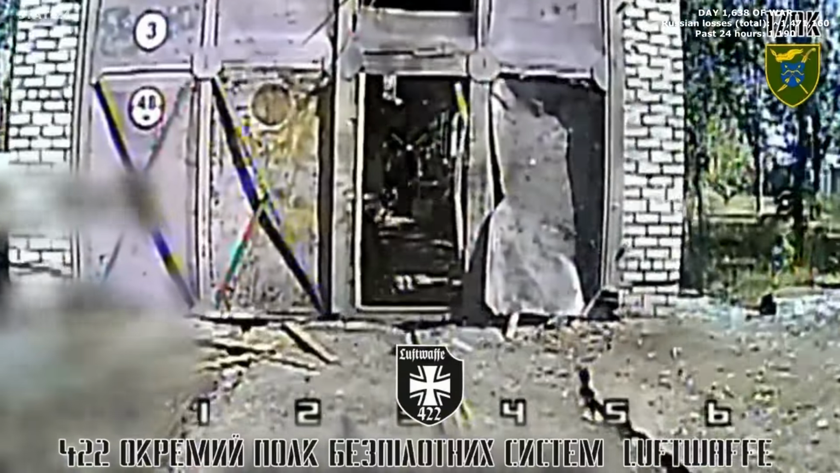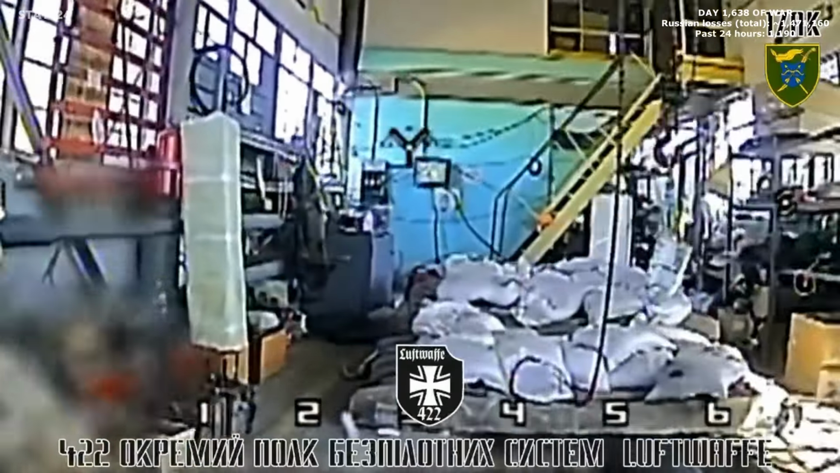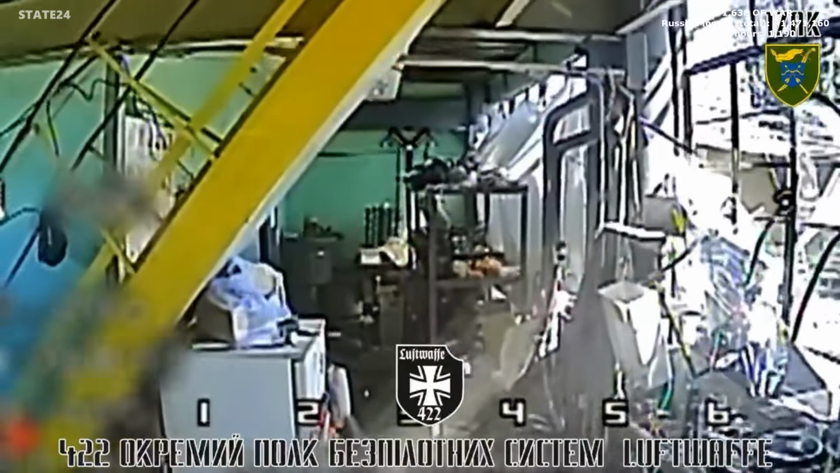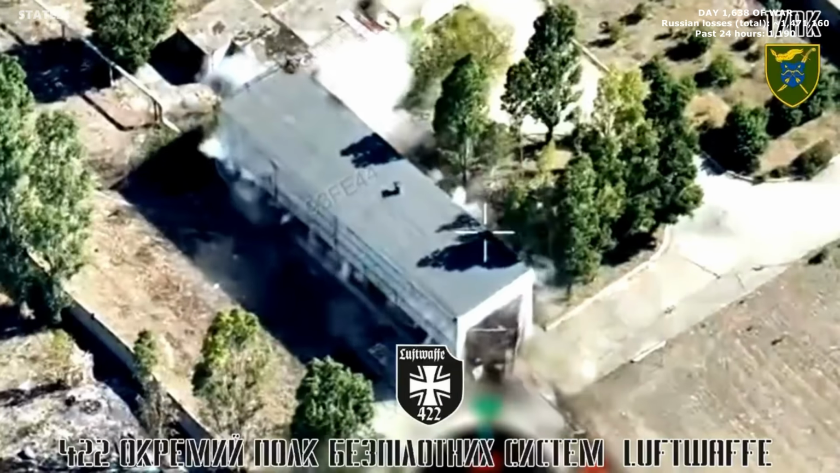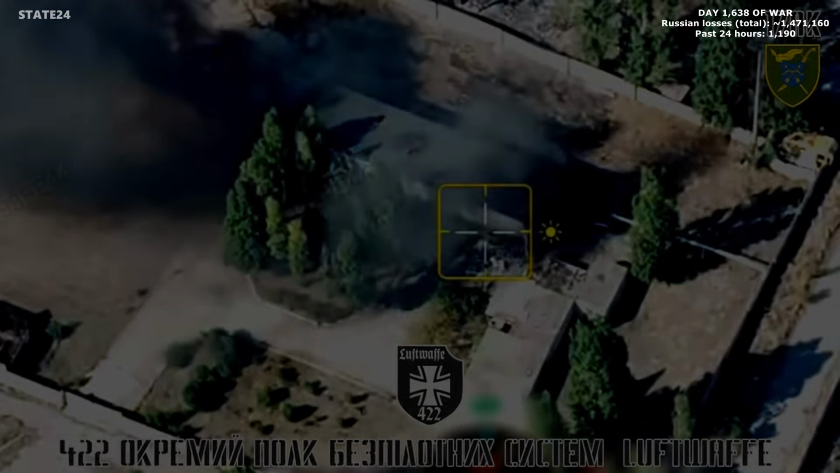A Ukrainian kamikaze drone hitting a Russian FPV assembly workshop in the Zaporizhzhia region. Approximately 100 FPV drones inside, ready to be deployed. One strike takes out the workshop and everything in it. Drones that were going to be used against Ukrainian forces, gone before they launch.